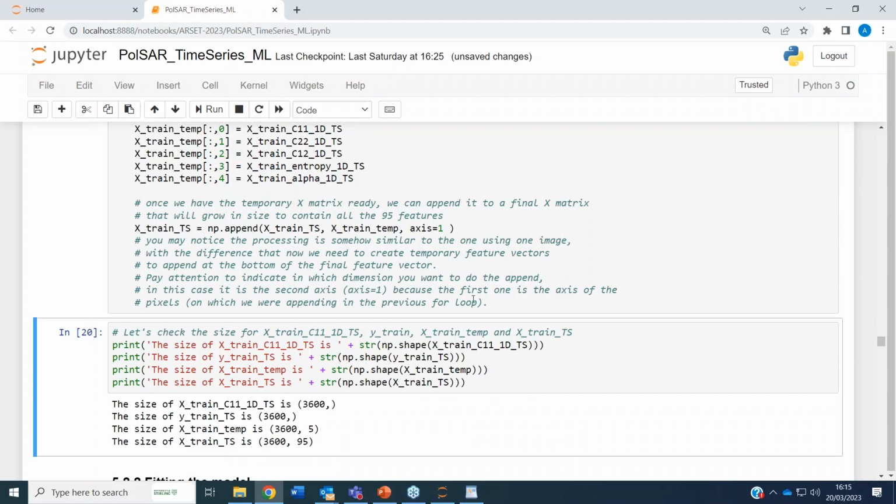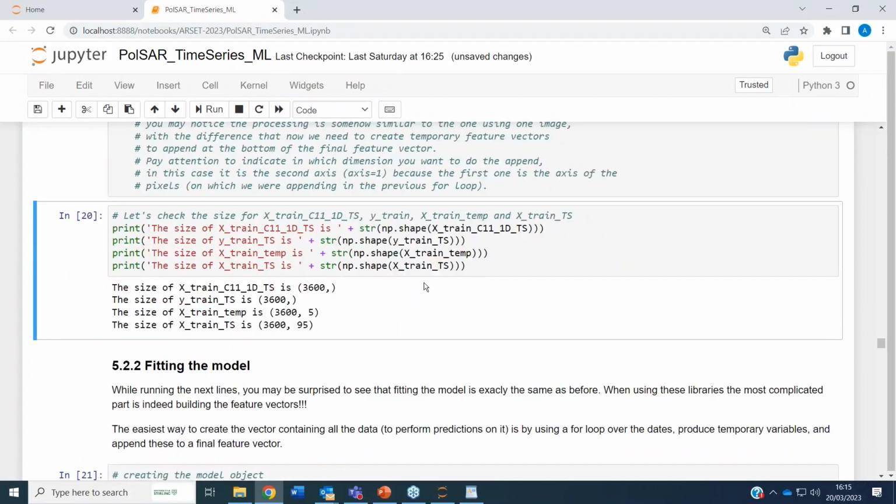So we run this one, and then we want to check that we are right about these dimensions. We see that the single 1D feature vector is just 3600, a single column. This one contains C11. The target vector is just a single column, as before.